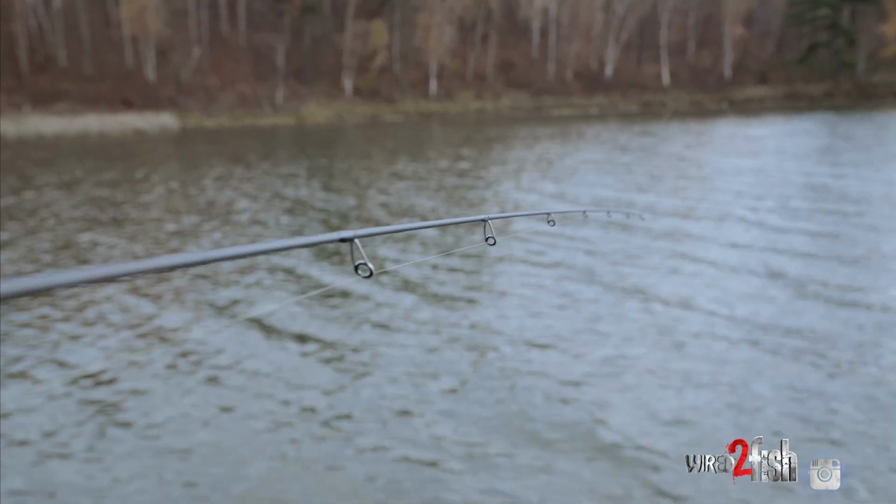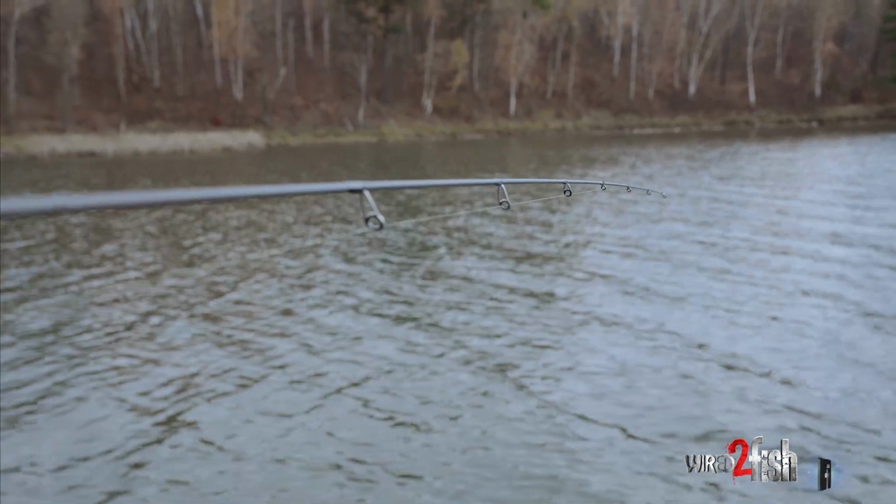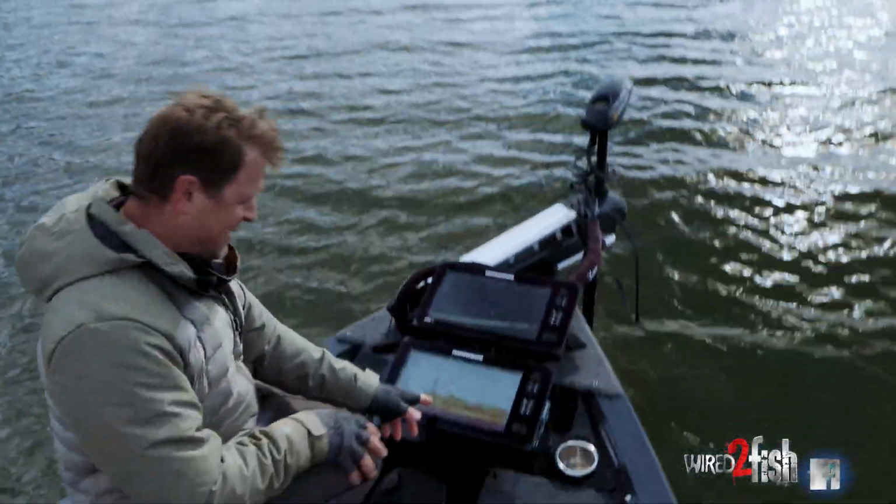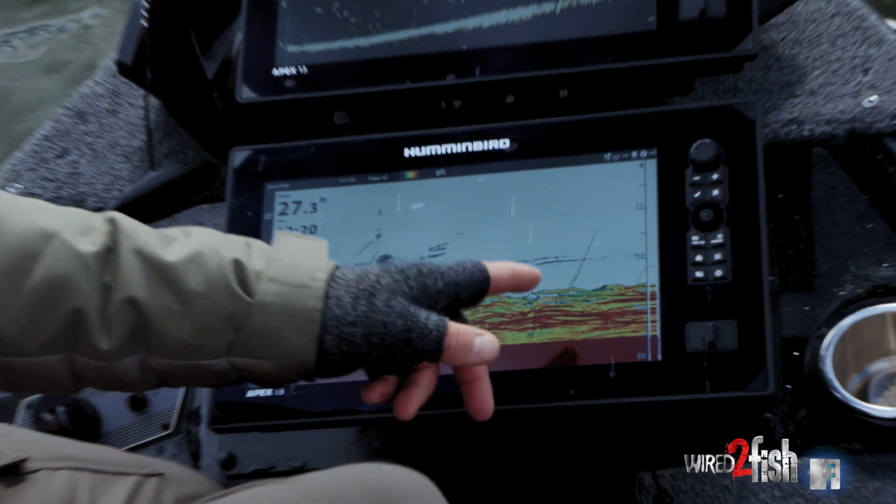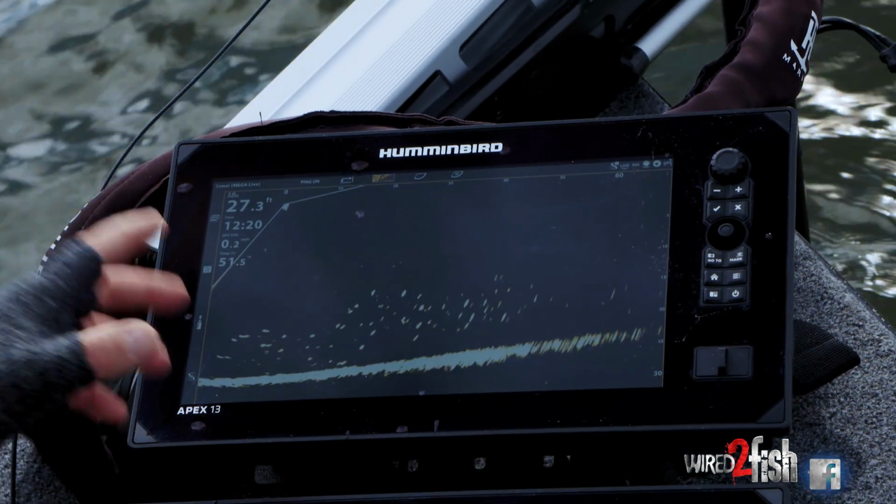And you do want some sensitivity for this. A lot of your bites are little lift bites where you don't feel anything. I don't even really know what to say. Spaghetti, Christmas trees, whatever you want to call it. There's hundreds of fish out in front of the boat right now.